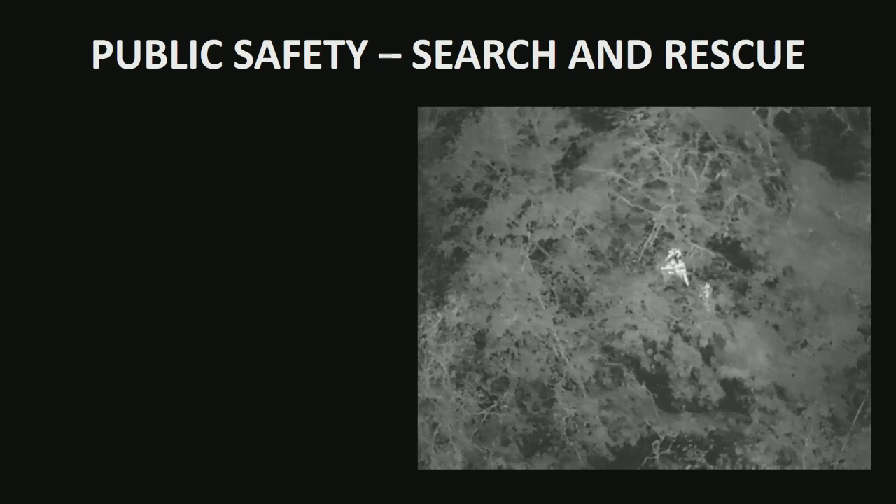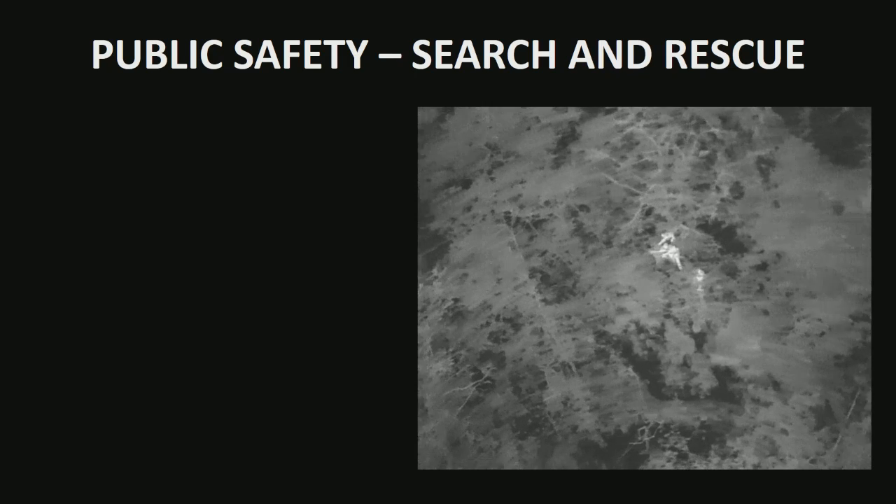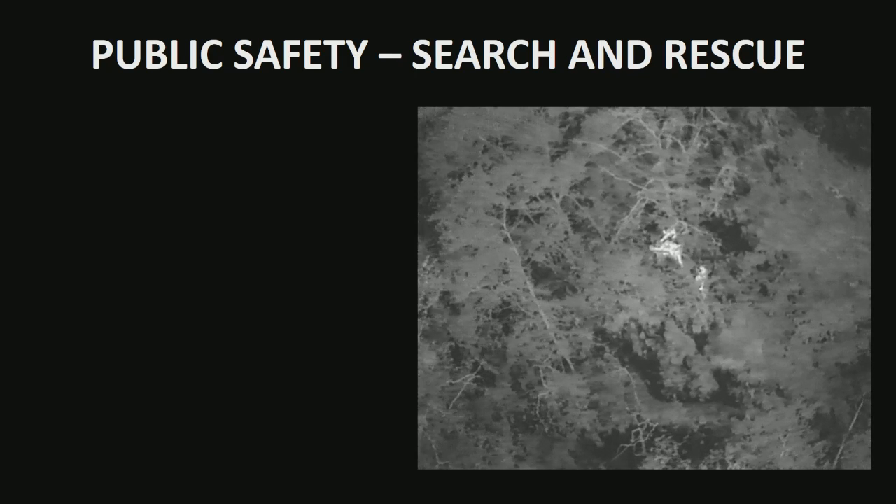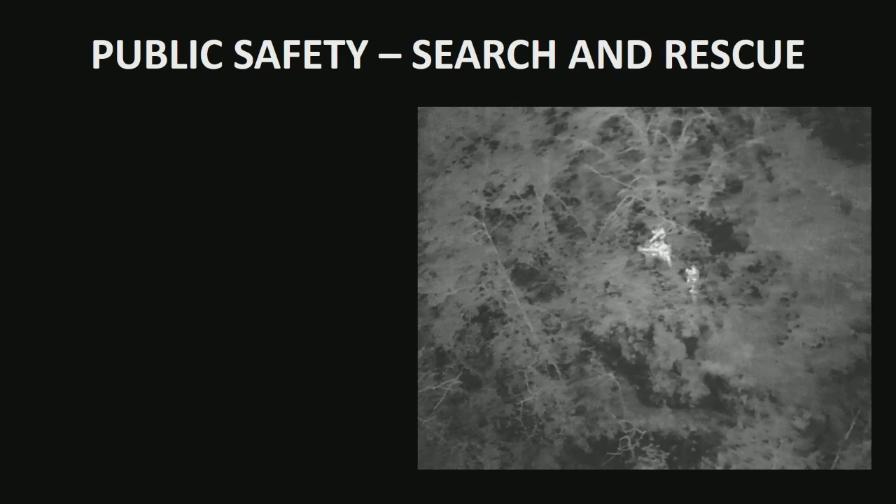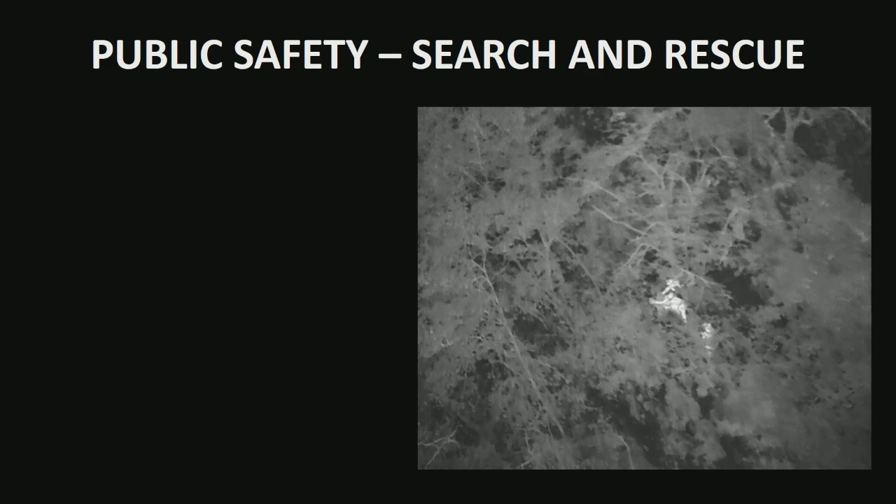Now, since 2013, 59 lives have been saved using consumer drones. And of those 59, 38 of those have happened within the past 10 months. So we're seeing a huge amount of demand and a rise of use cases in search and rescue.